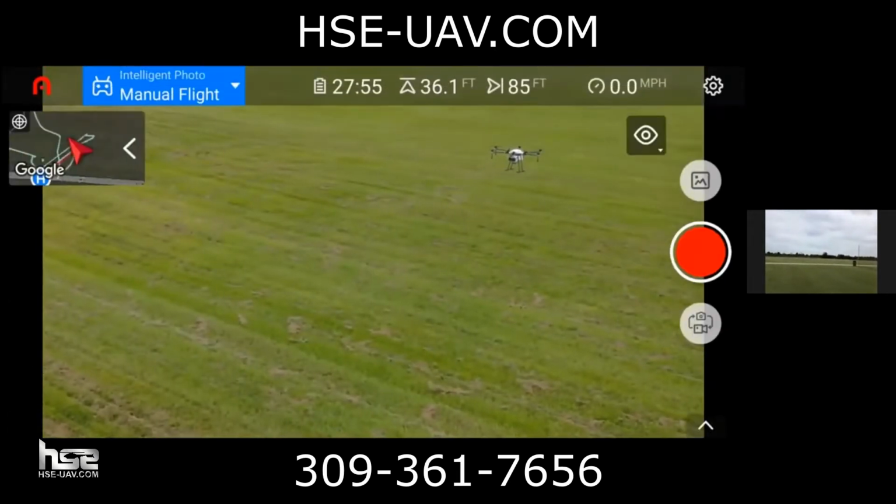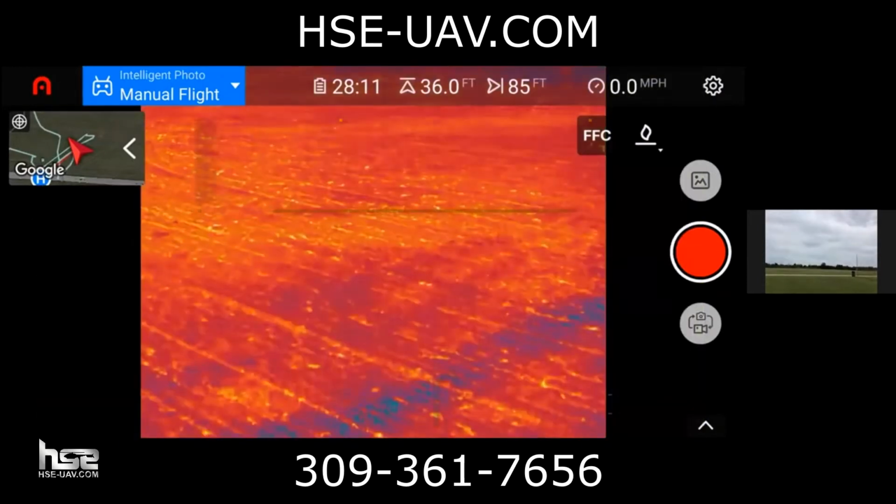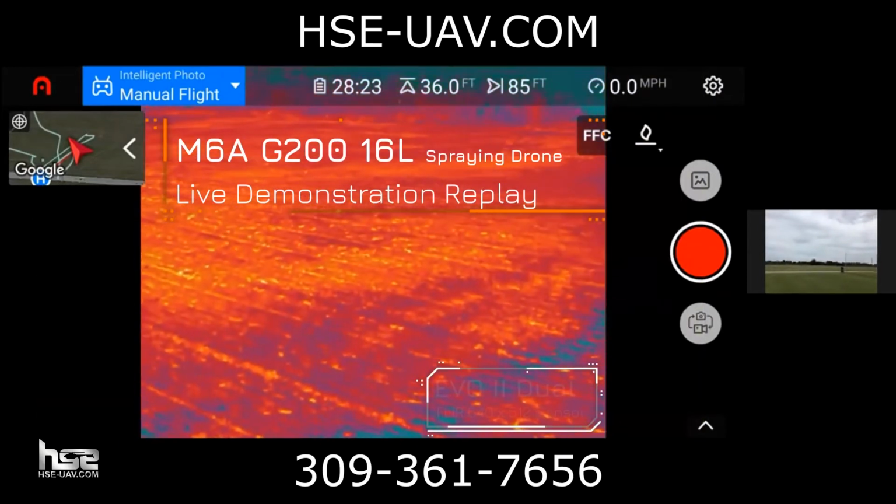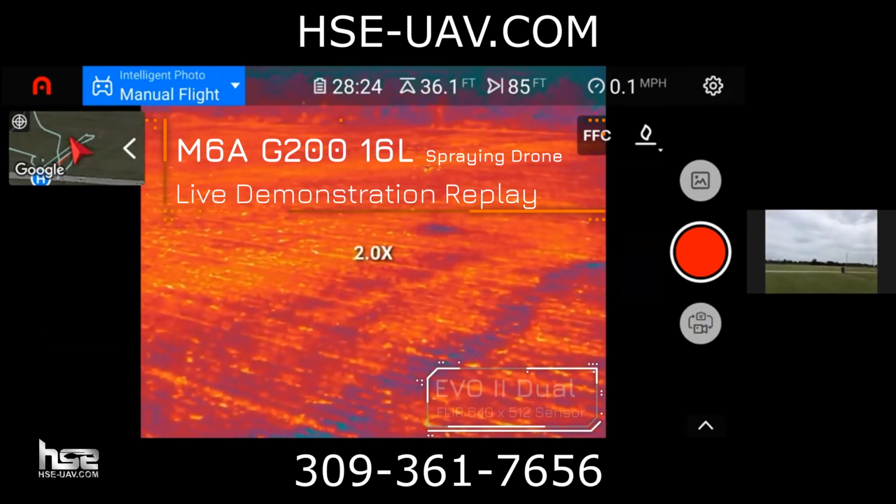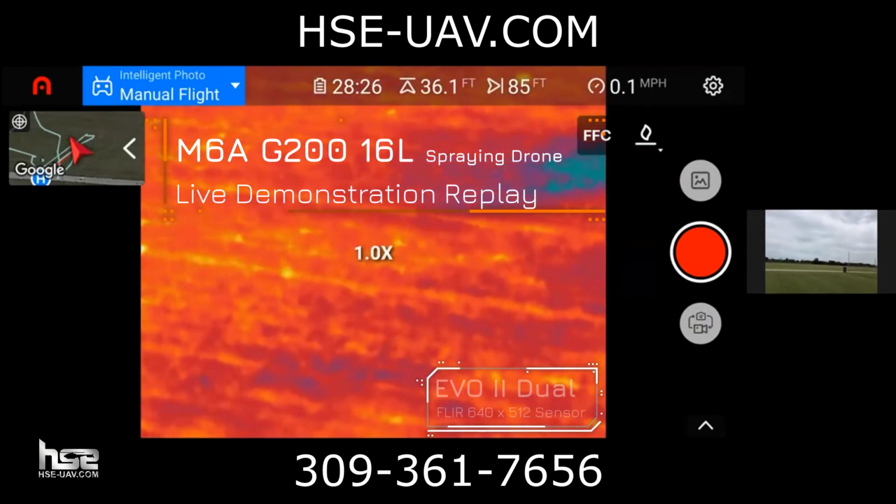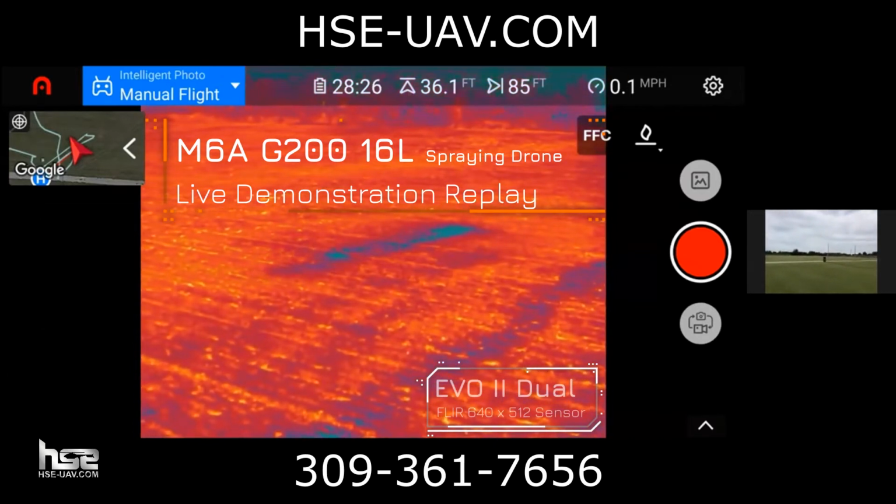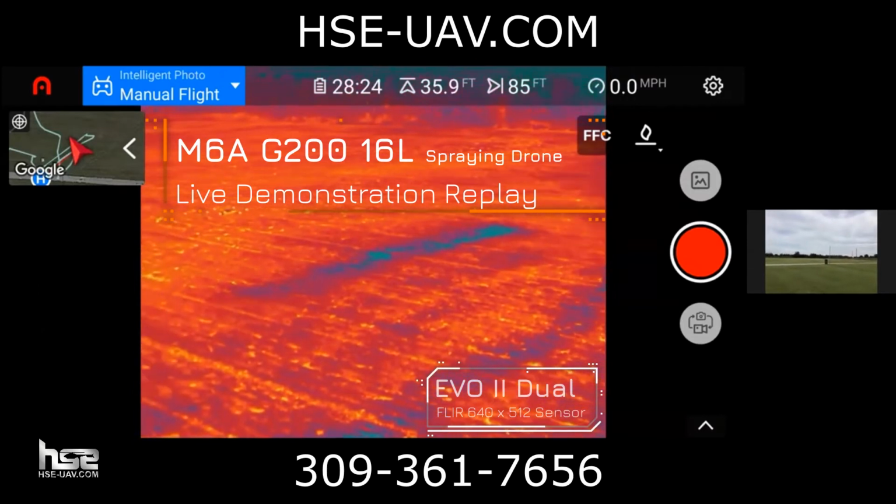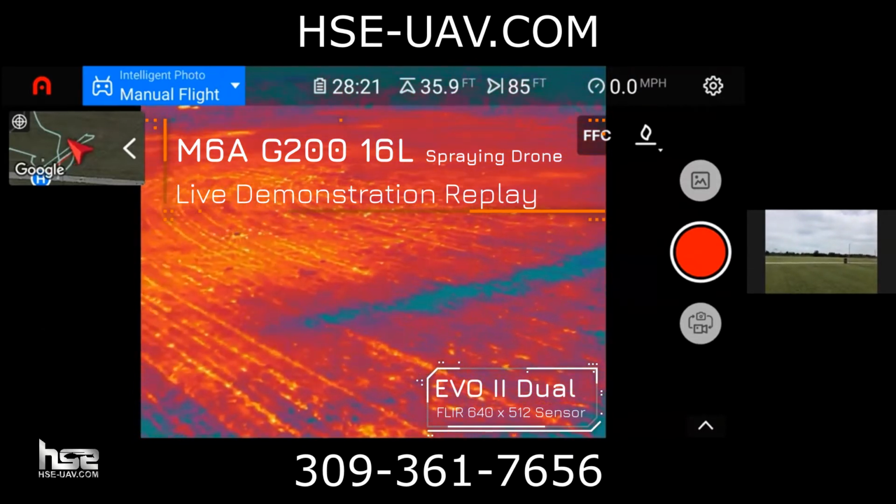Now here's the coolest part. I'm gonna go ahead and switch to our thermal camera, which is gonna allow us to really see the drone. This is, again, a thermal camera. Oh, zoomed in a little too far. You guys see on the ground, that line that it's creating? That's actually its application. So you get an amazing view of the actual application of the drone.